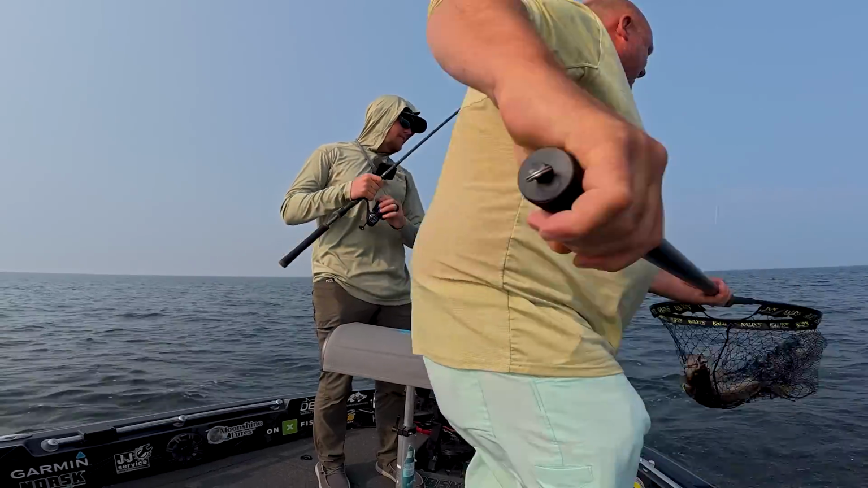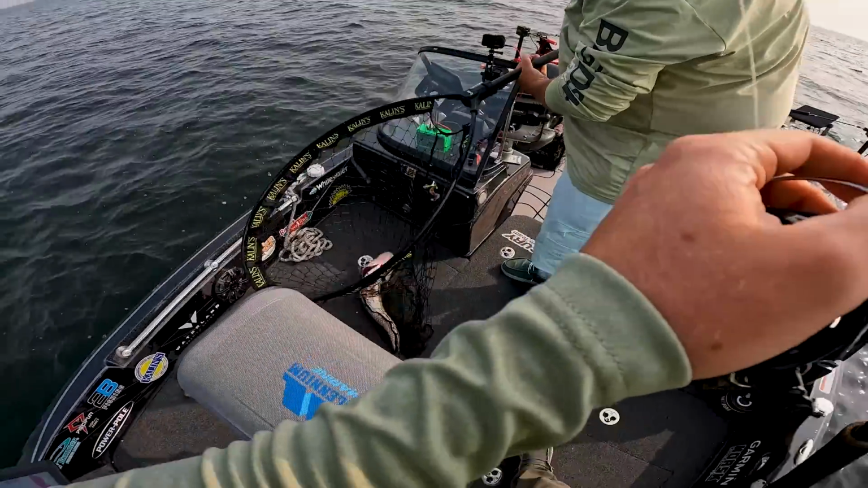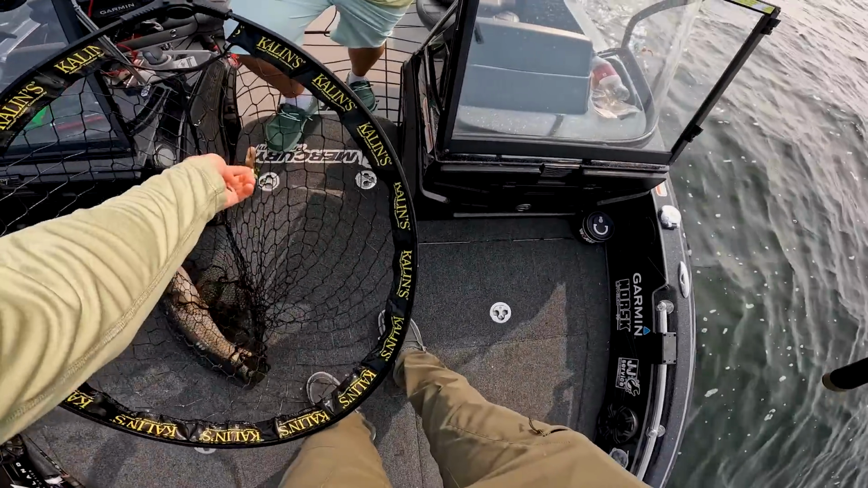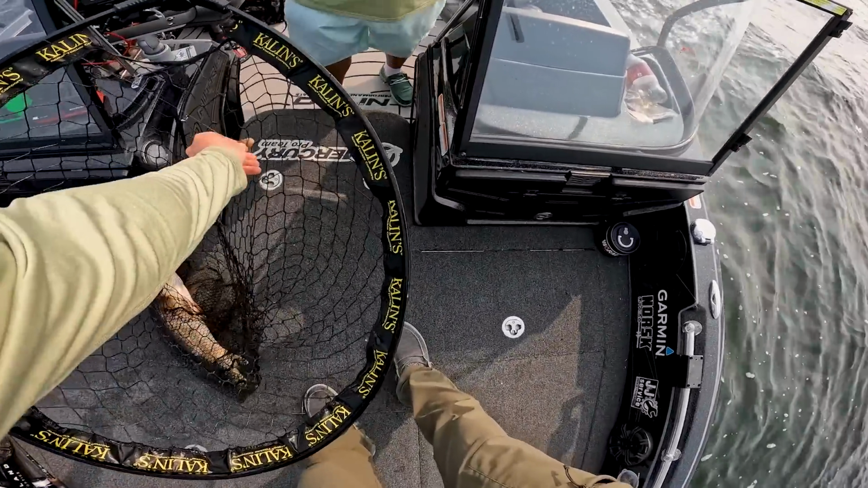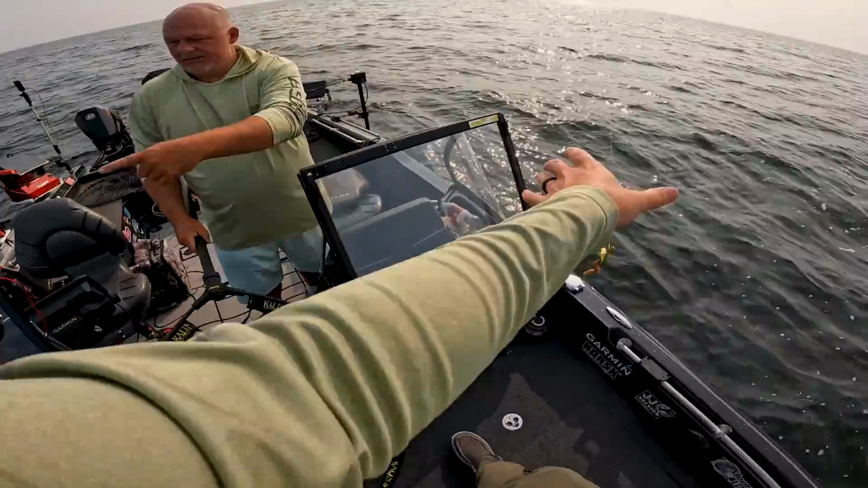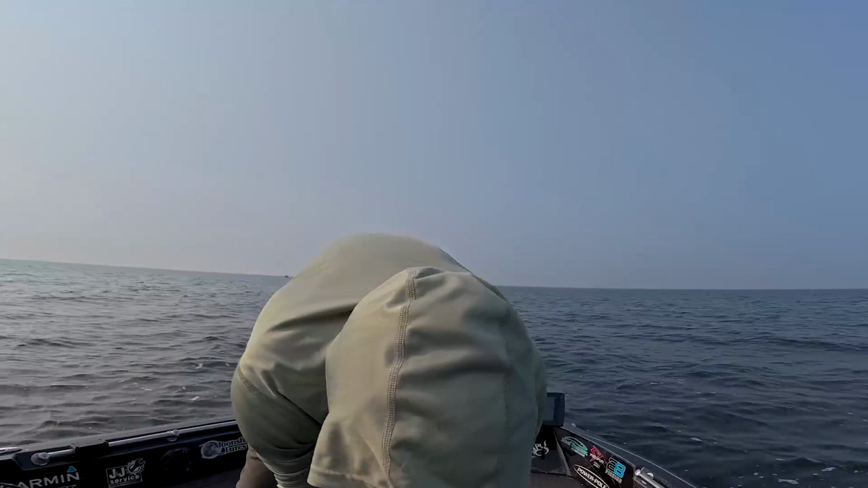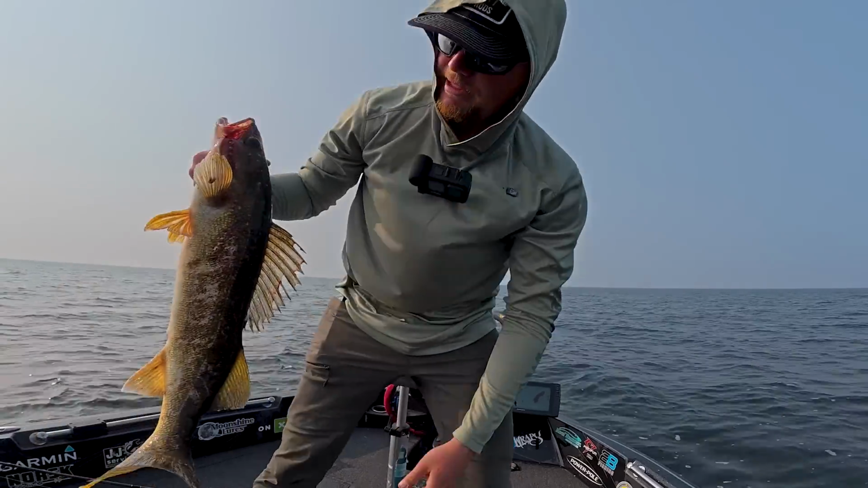Look at how beat up that fish looks. And it's a good size fish. Why is it so beat up? There we go. Look at that. Crawler's not even damaged. That was the ticket right there. Look at this fish. He's all beat up. What do you think happened to him? If fish could tell stories, ain't it?